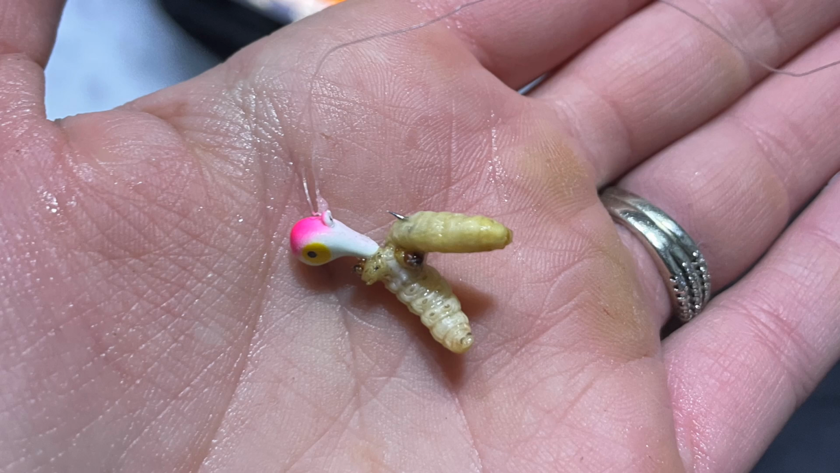So for presentations, I also recommend that you guys have something super finesse, like I have here, a tungsten toad. This is a really small jig. It's a 4mm tungsten toad. It's going to be a compact, heavy package, but it's going to fall a little bit faster being that it's tungsten, and I've just got it loaded up with wax worms. This is going to be my super finesse presentation.